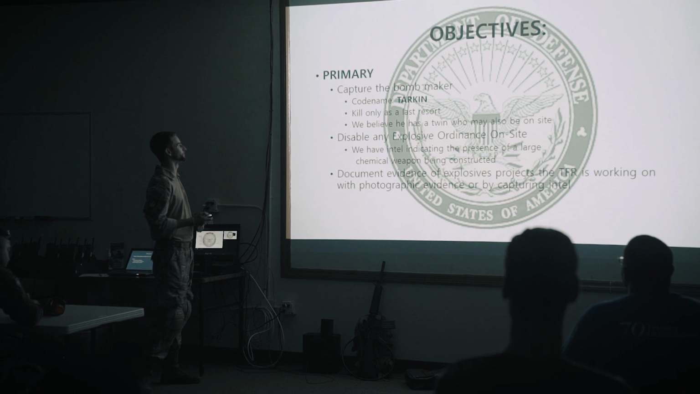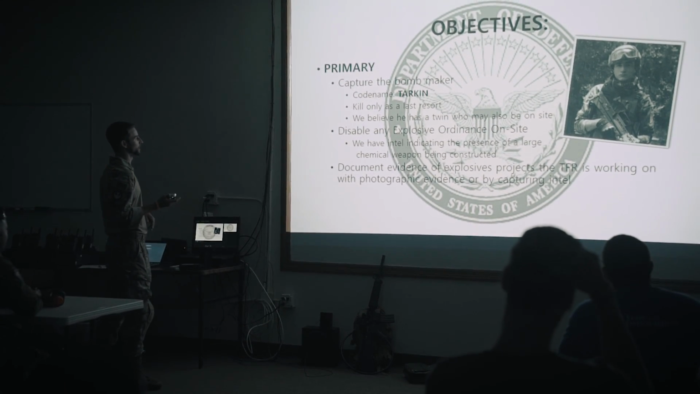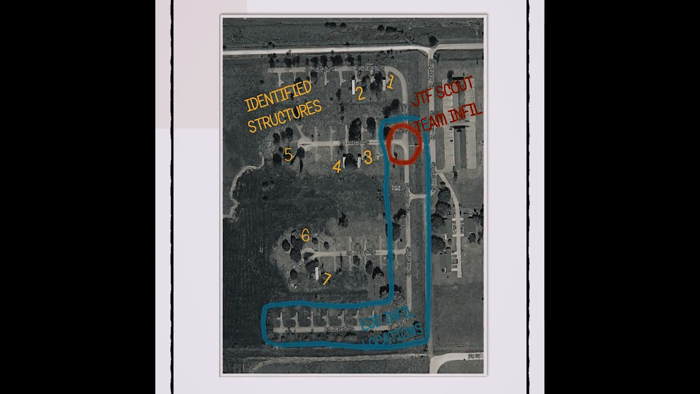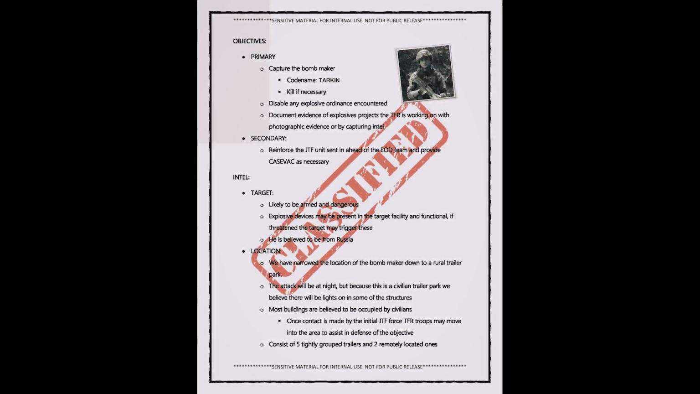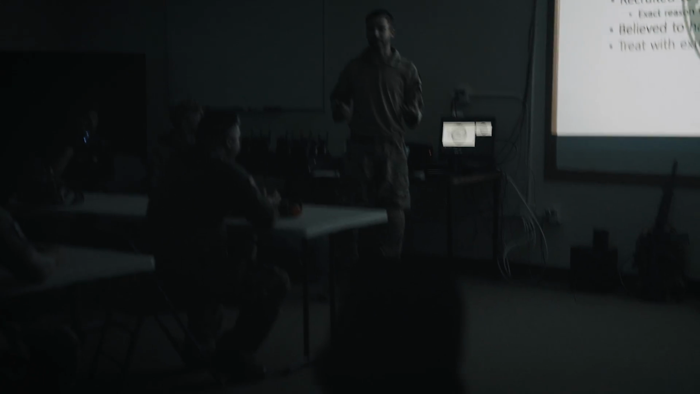Objectives! You're to capture the bomb maker, codenamed Tarkin. We can decide where to be dropped off and which building to check first. We can interrogate civilians that are on site to get information about the location of our objective. If we encounter the explosive device, we have to defuse the chemical bomb and gather intel that could give information to the CIA operative. He's working with chemical weapons.